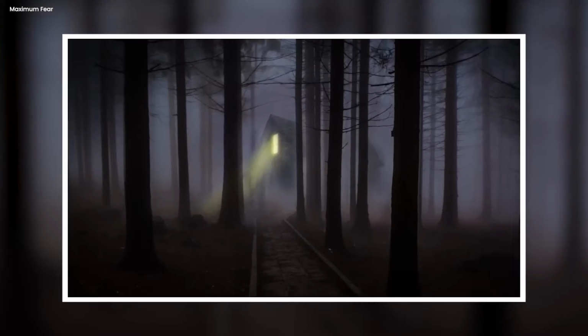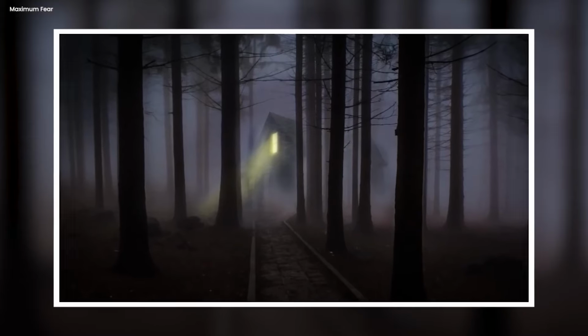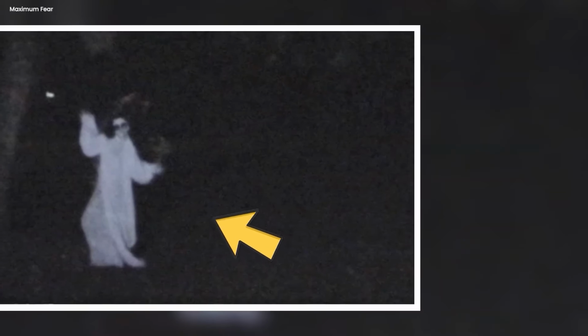Zooming in, the photo appeared to show a spectral figure clad in a white gown, which on closer inspection resembled a skull with dark, hollow eyes, clutching an unidentified plant. Locals spoke of cursed lands inhabited by shape-shifting spirits, as the couple knew about this before, but they didn't believe it. But now after this incident, they decided not to capture any further footage in that area.